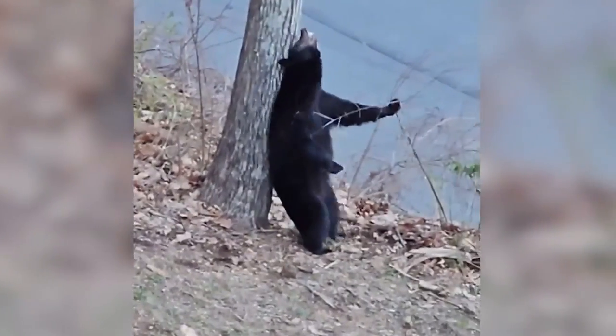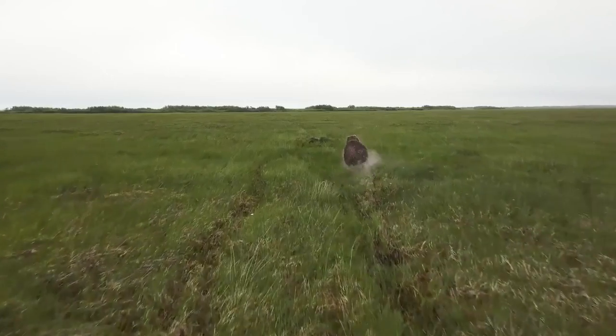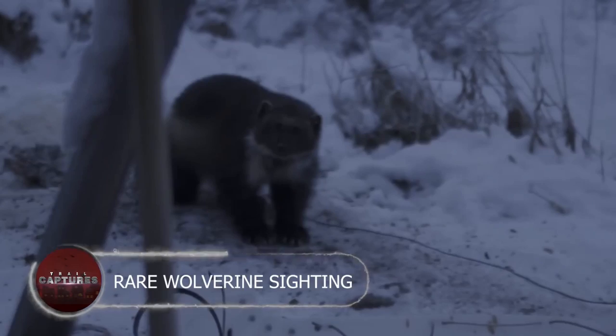Remember, if you spot bear scratches in the woods, they might just be dancing the night away instead of seeking a frightful encounter. Rare Wolverine sighting.